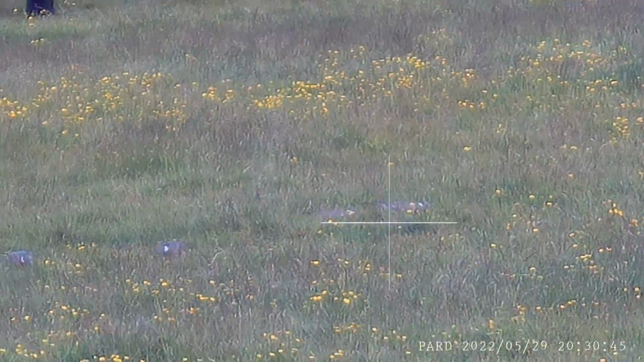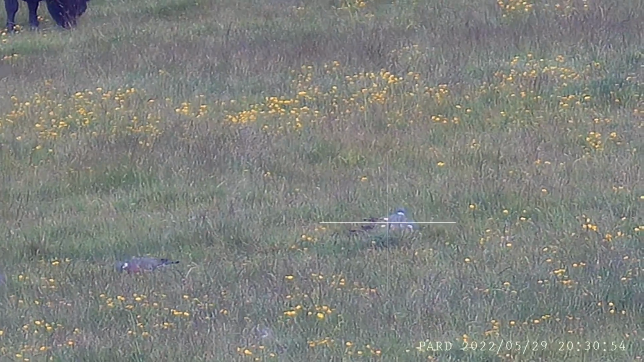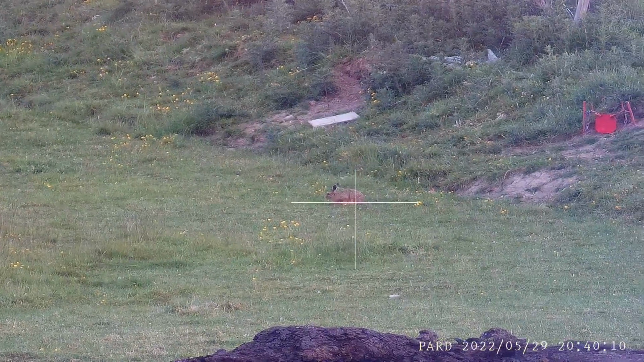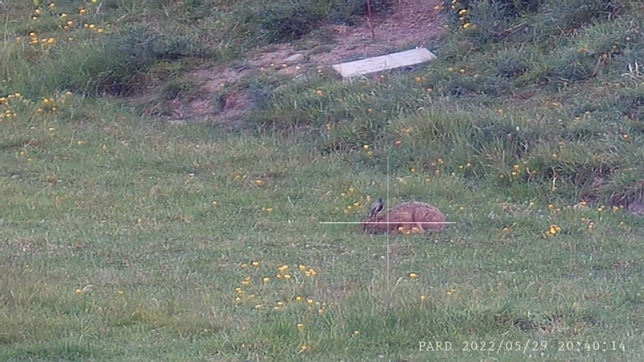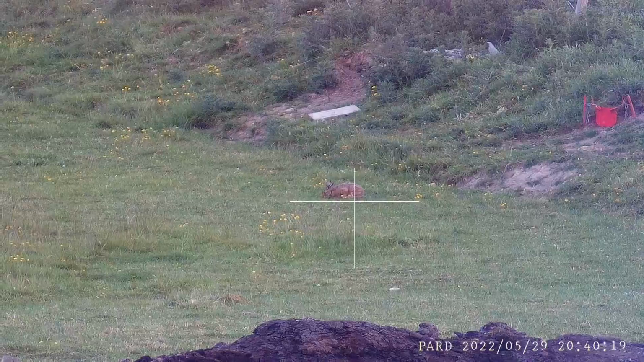I'm zeroed on a 223 now and just preparing for some foxing this evening. I'm just filming some woodies nestled down in the grass, and you can easily see them and the coloration stands out quite well. That's actually in black and white mode in daylight, but I'm going to flick to colour now and it will show you this hare, which is about 80 metres away. Just focusing, got a nice sharp picture. As you can see, I can get a precision aim point if required, although hares aren't on the quarry list here.